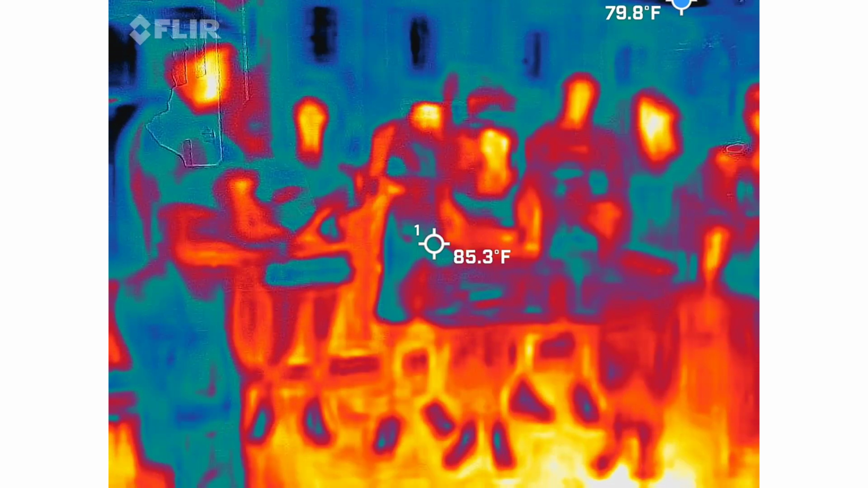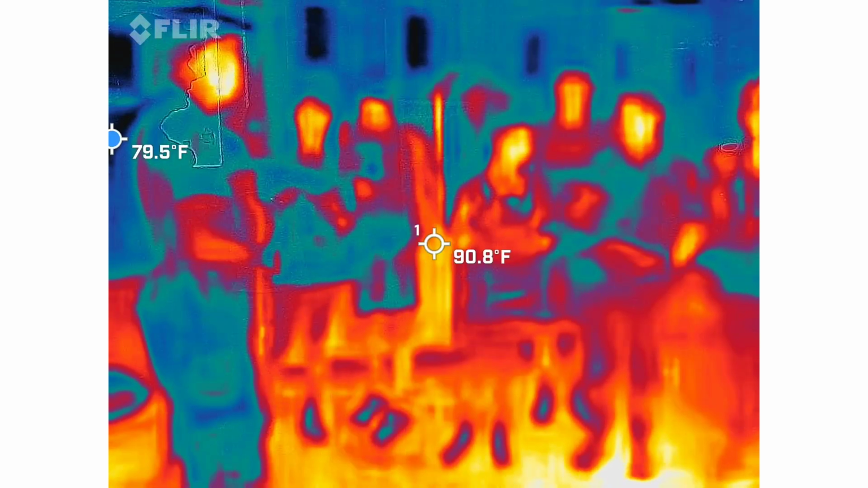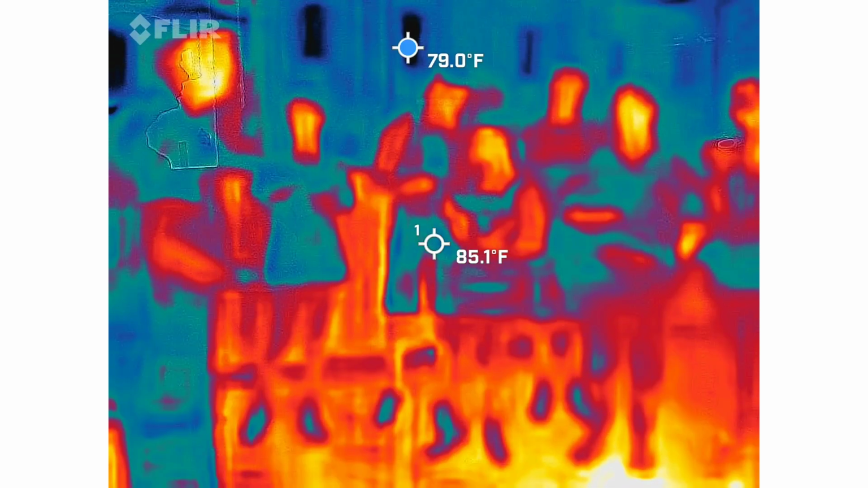Like I said, this is normally a good spot. We're not dealing with any dark entities of the crap you guys see on TV, just so you guys know. Most of that stuff is made up for TV.